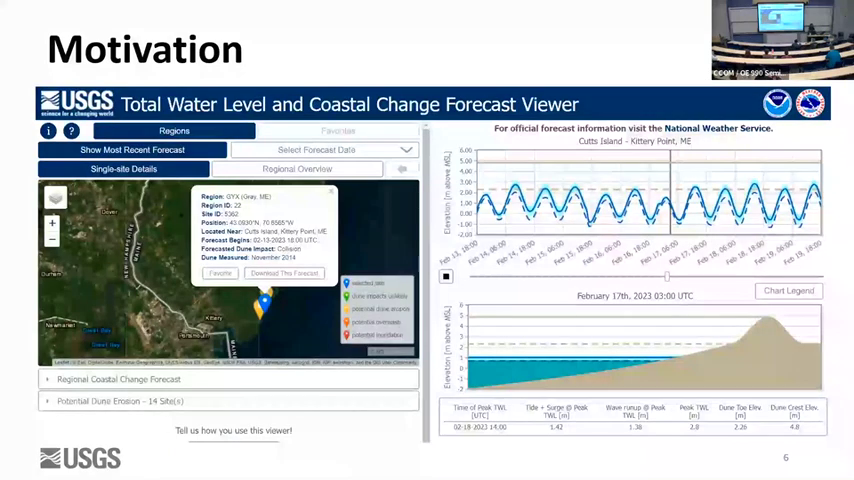One of the main ways we do this is that the USGS has a total water level and coastal change forecast viewer. It takes in a lot of different science, but basically you can go into this and see a bunch of transects along the entire East Coast into the Gulf. At each one of these transects, this is the closest one to here, in Kittery Point in Maine, you can look at the National Weather Service tide forecast. And right below it, this is why I got the pointer, we have our NOAA tidal forecast, and then we have the beach profile.